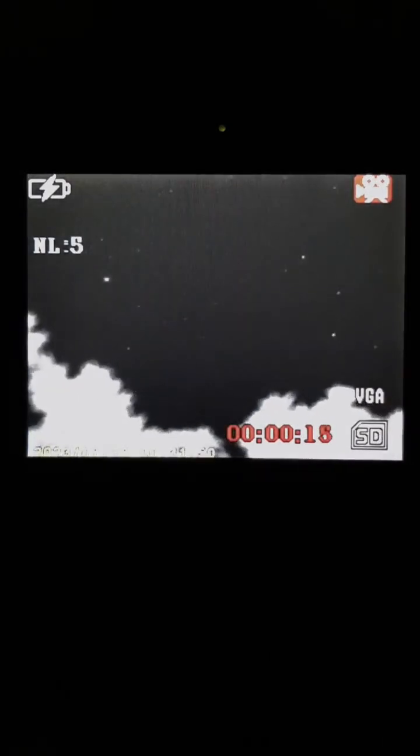Got a slow moving satellite coming down now. Got another one going across the sky there. Yeah, we've got communication satellites, tele satellites, military satellites, spy satellites. Say there's about 6,000 satellites in the sky, but I think we only use about 1,000 and something. But other websites said that we use about 3,000 of these satellites.